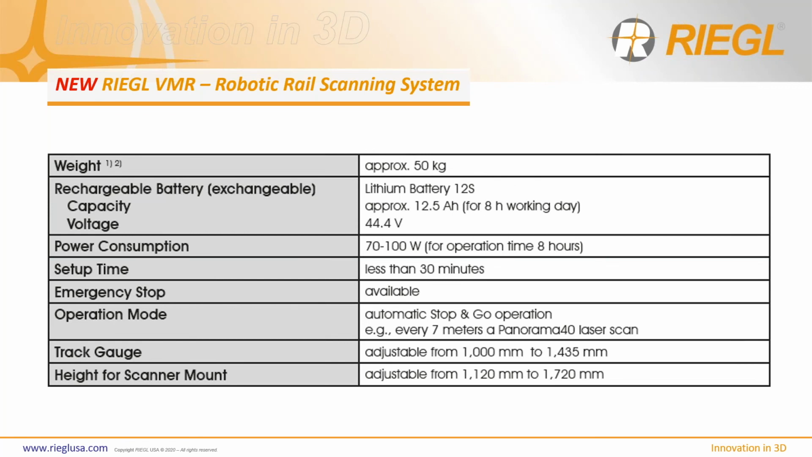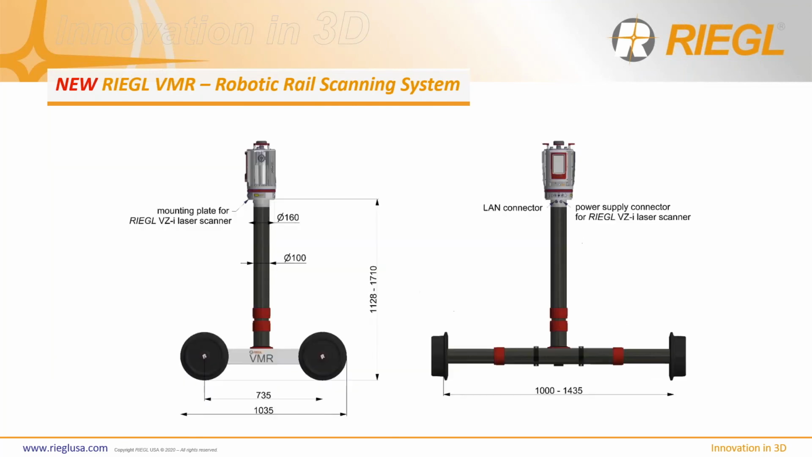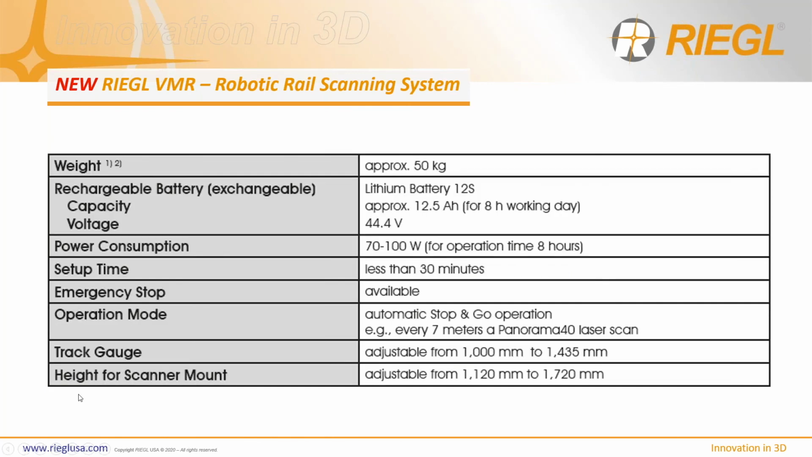And when I say operation, I mean like putting it on the track and getting off the track, right? But once it's operated, you really just need to monitor it, right? So it's completely self-autonomous. Lithium batteries, so the housing, the base down here where it says VMR, that base has a computer, has batteries to power the rail, so it can move from one position to another, and it also can power the scanner as well.